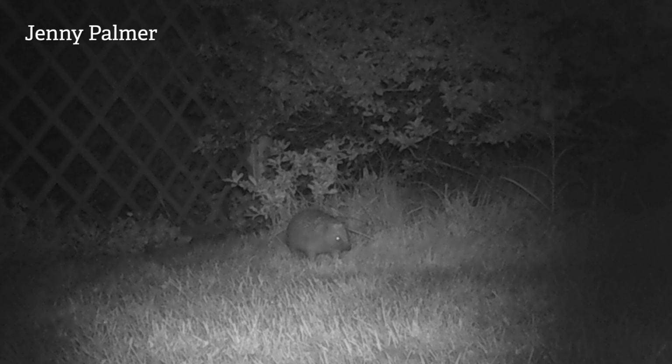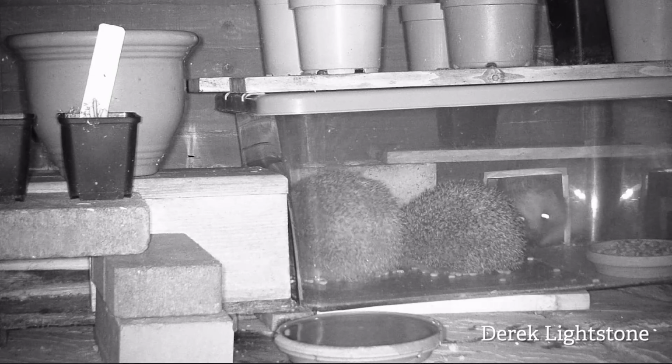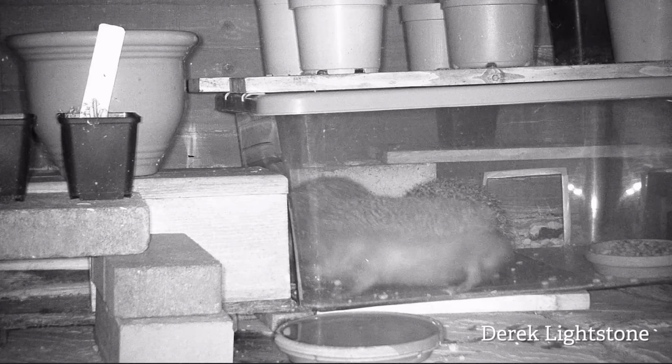I love that photograph. And whilst we're on hedgehogs, we've also had this sent in by Derek Lightstone. Some amazing footage here from not one but 3 hedgehogs in his garden that are not obeying social distancing rules, and it's a bit of a free-for-all, but I absolutely love it, and what a way to finish this week's episode.